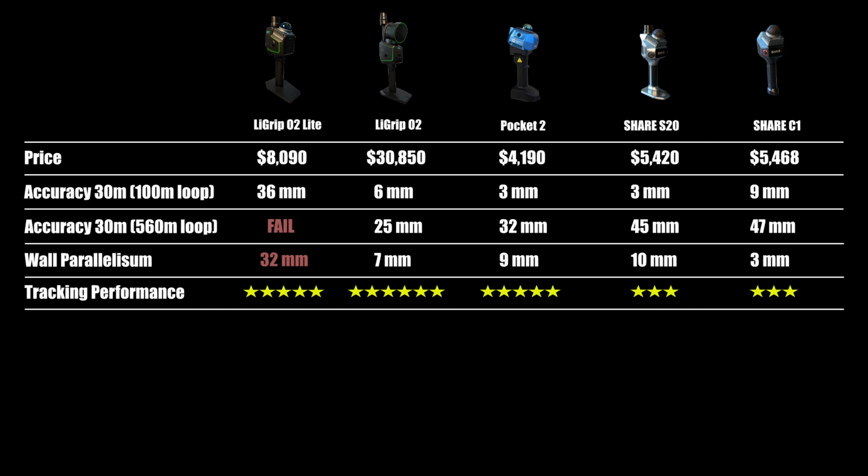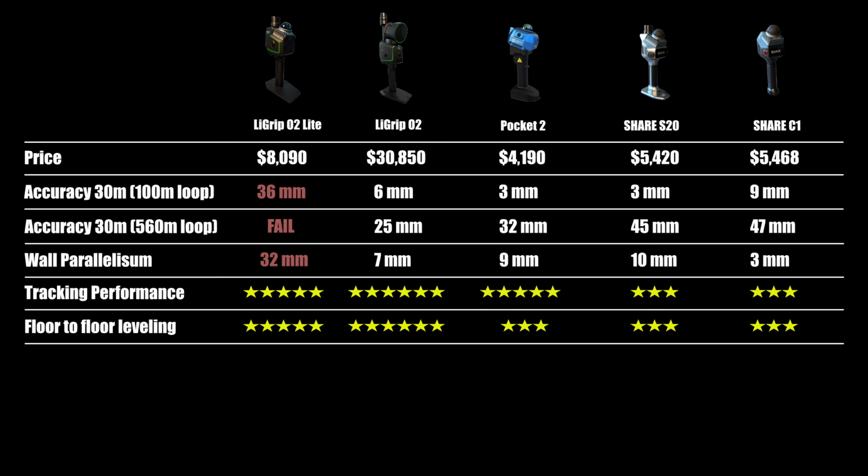The O2 Lite's tracking performance is solid. I was able to walk forward during the 3 floors house scan without losing alignment. The O2 Lite floor-to-floor leveling is very good, almost on par with the O2.